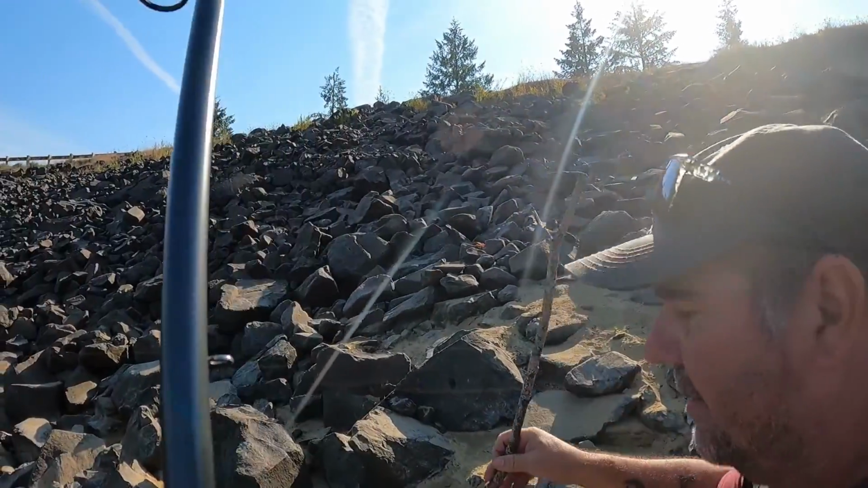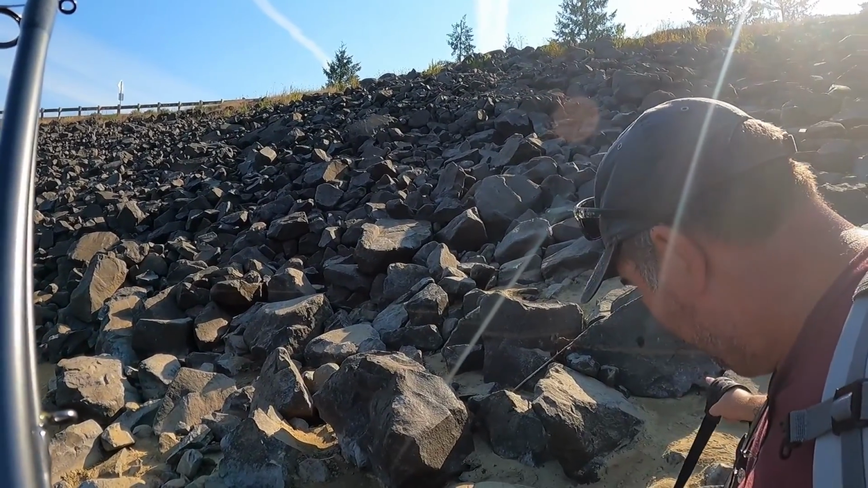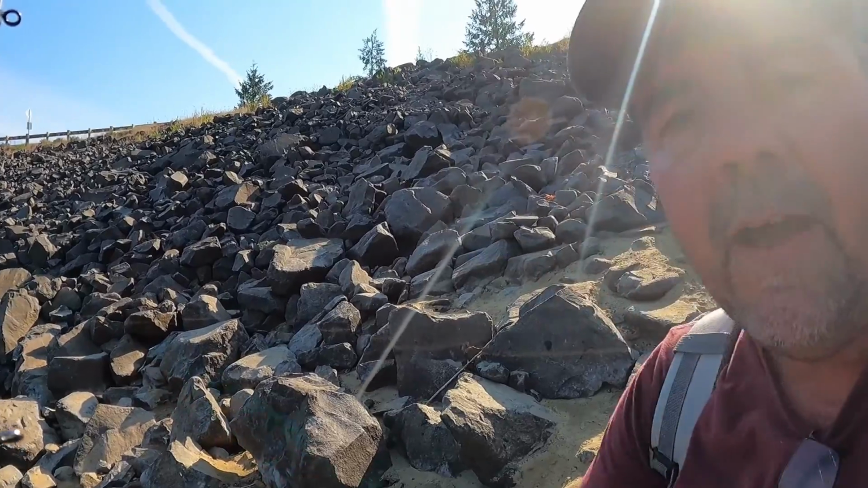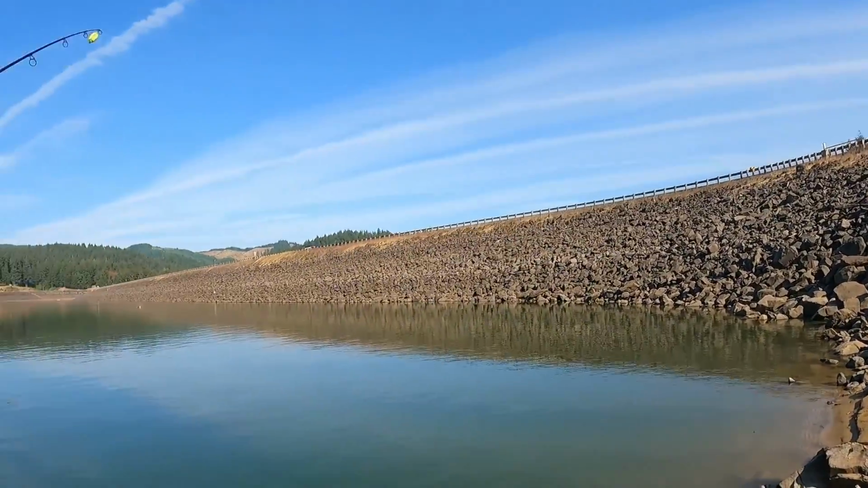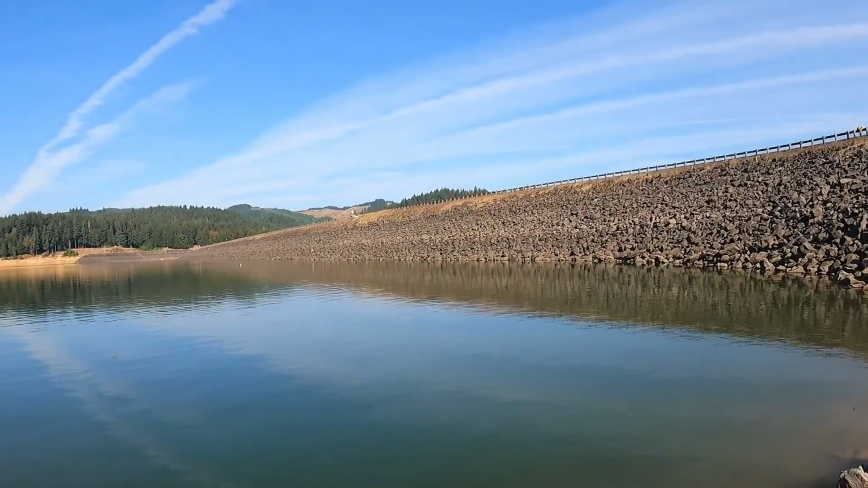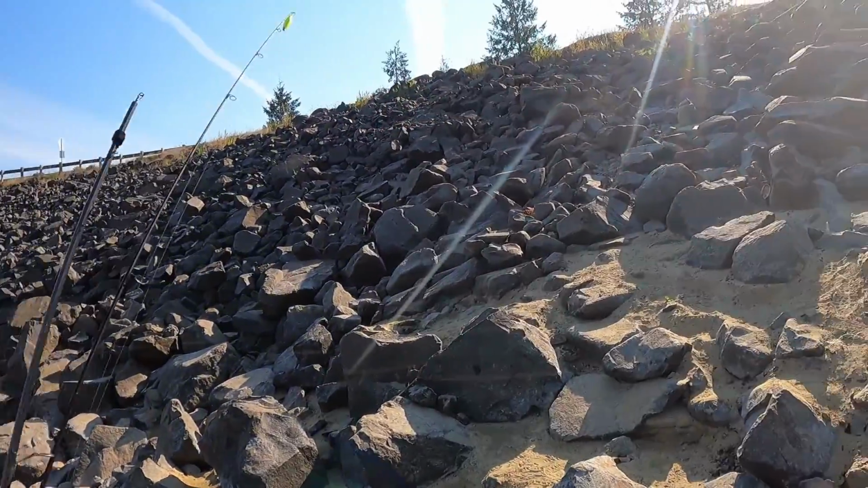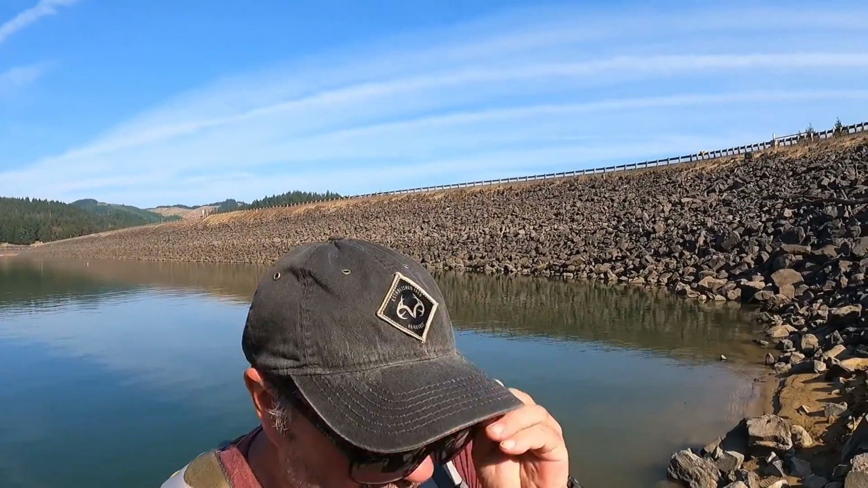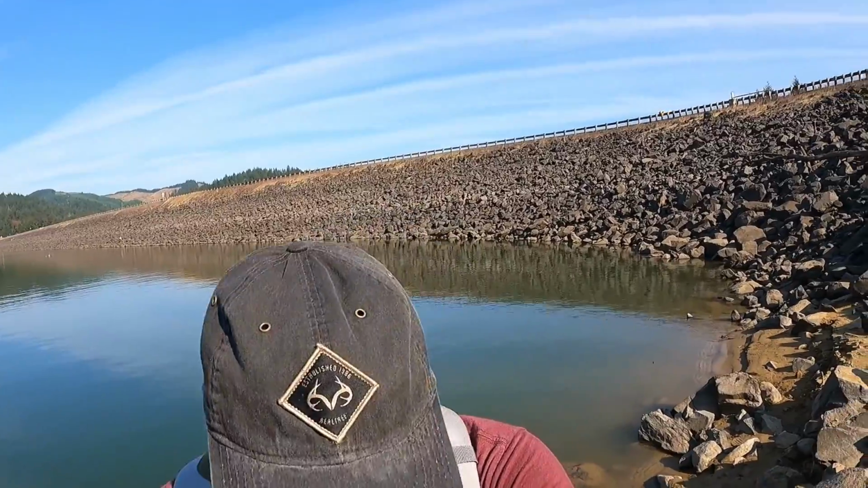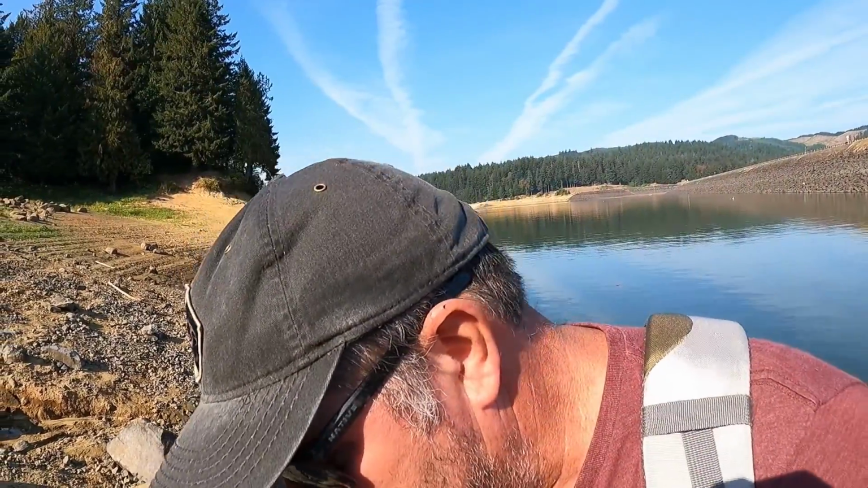Finally got to my destination. This little cove right here is right along the dam. See if I can catch some dam fish. I know, bad joke, right?